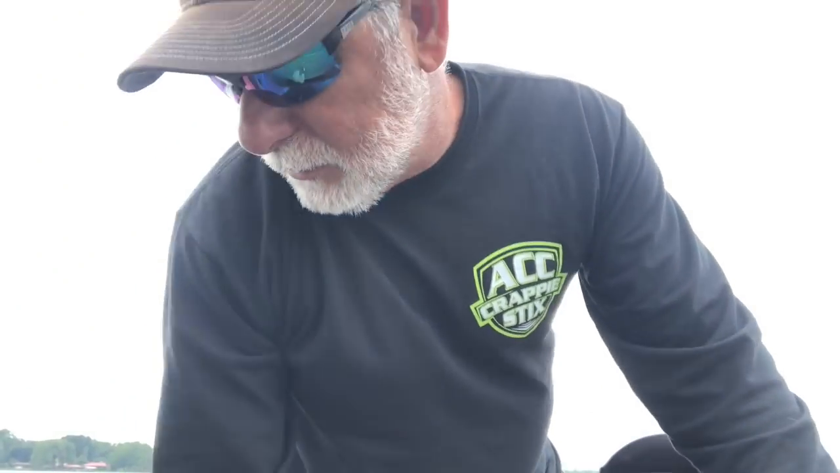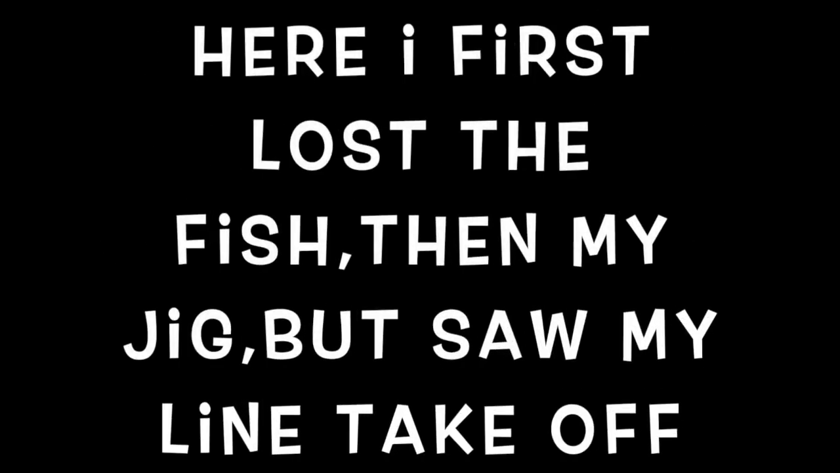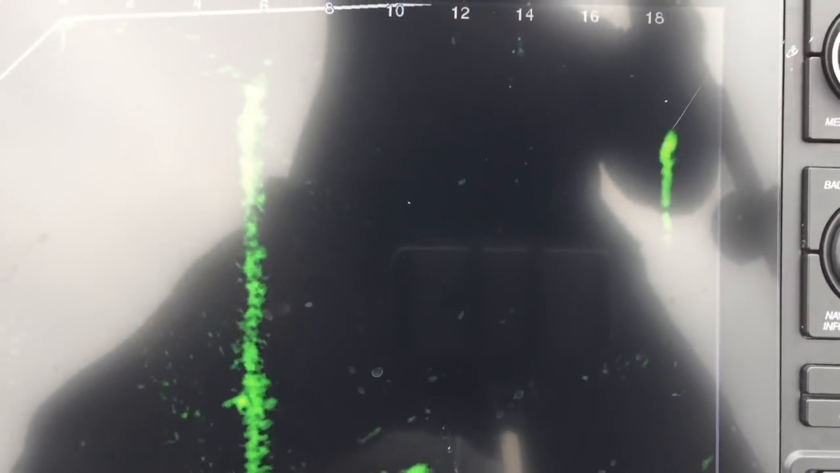Pretty crappie, white crappie there. Now that I see the bait, I lost the fish. I saw my line moving. I didn't see... that's a good fish. Good grief. Believe it or not, it's the biggest fish of the day.